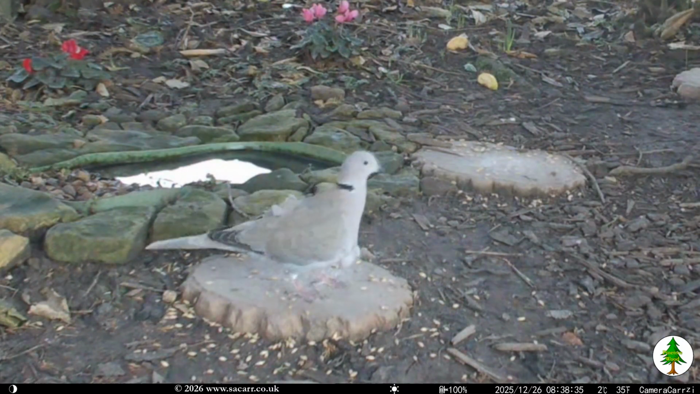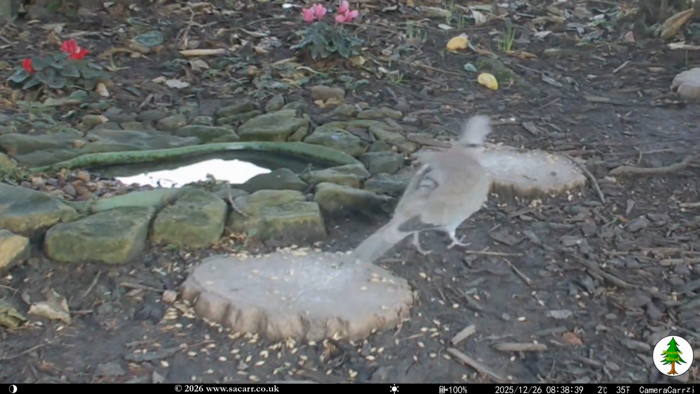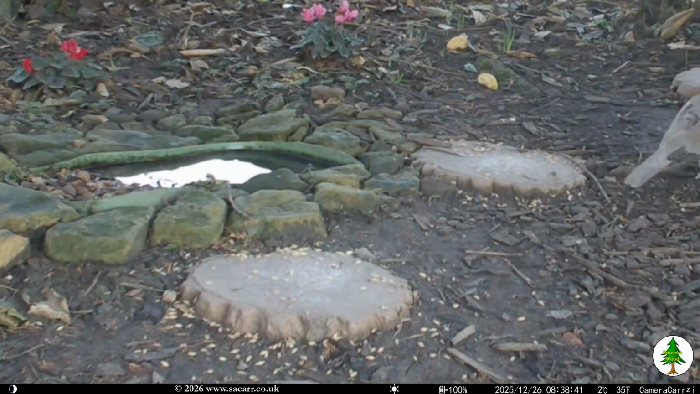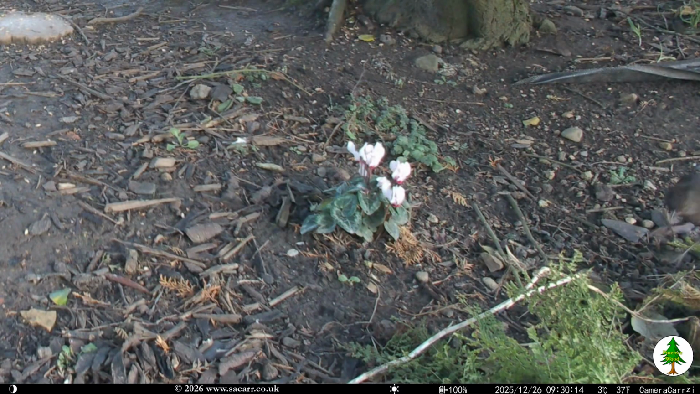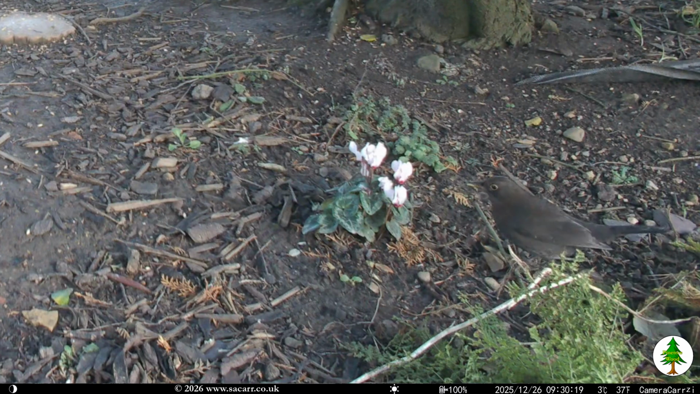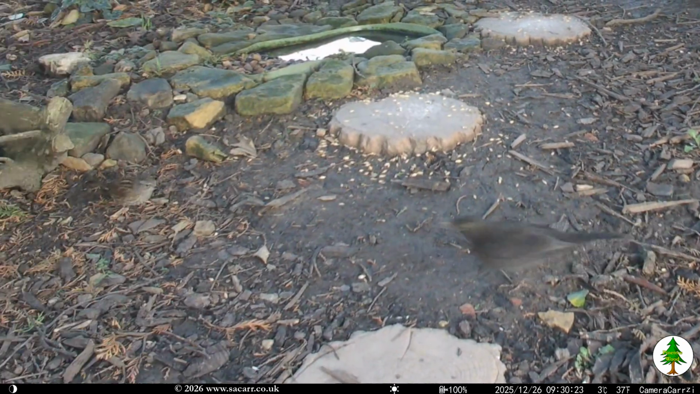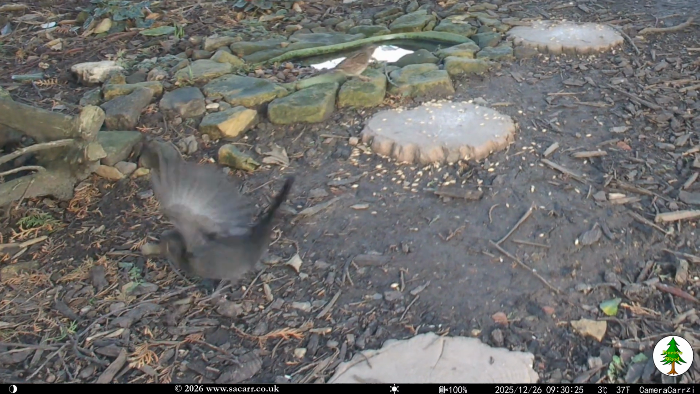Half an hour later, the dove with the ruffled feathers was back by the pond. I don't know if this is the same dove, as it did look less scruffy. At 9:30, the female blackbird arrived from the lawn before chasing a dunnock. The dunnock held its ground, and stayed by the stepping stones for the birdseed.